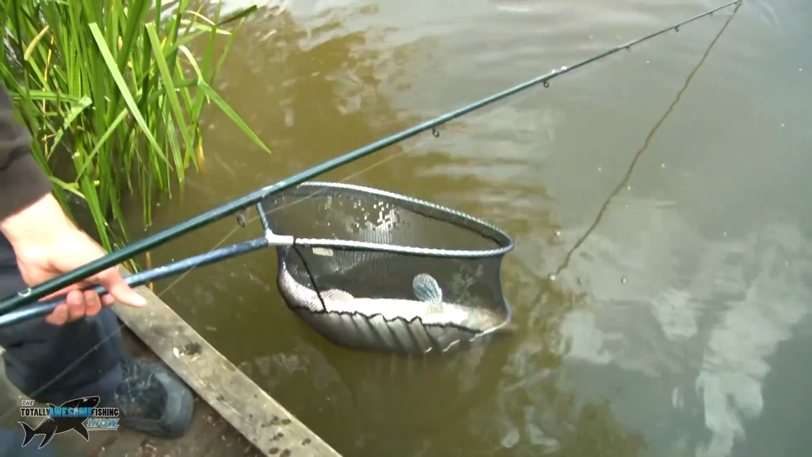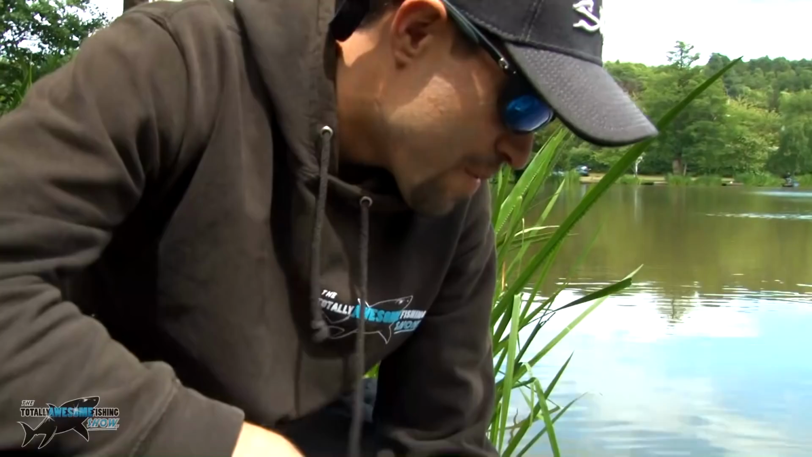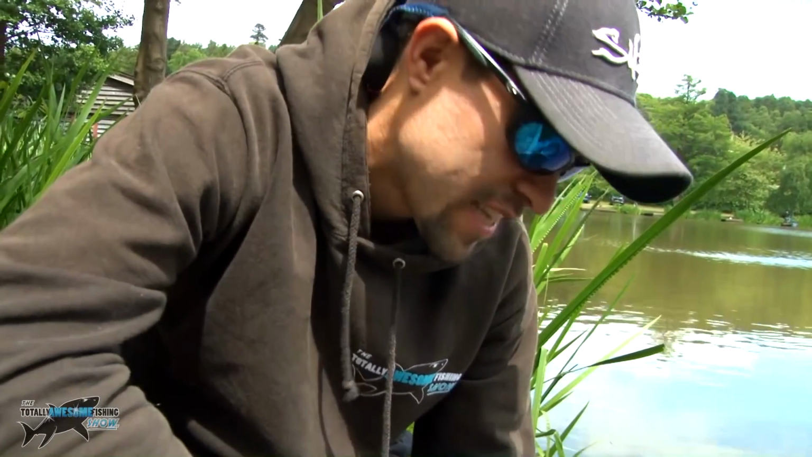Let's get an unhooking mat for this one, I think. Well, guys, this is very strange. I've actually hooked into and landed a zander. Now, we've been zander fishing here before at Oldbury Hill. It's a great zander venue.